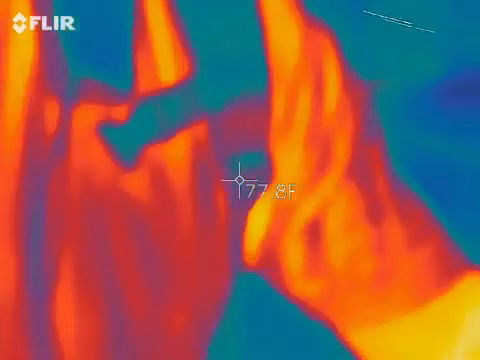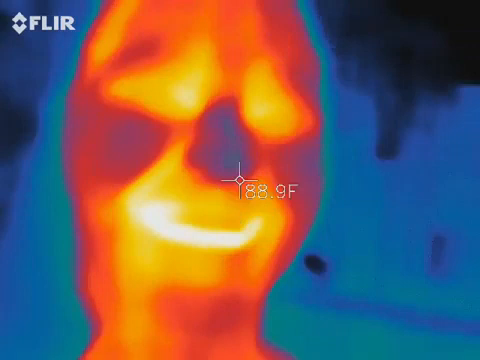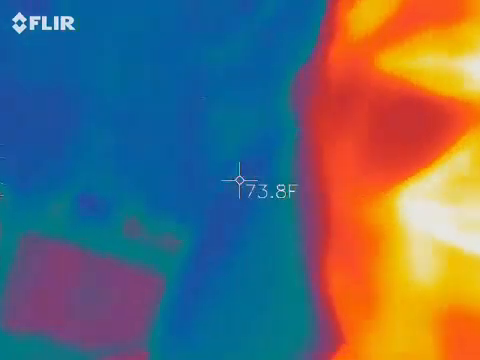Let me look at my face. Is it like a blue dot right here with my nose? No. I have a blue dot on my nose? Look, your nose is a blue dot. I'm like, what are you talking about? It's the coldest part of her body. Oh, you don't have a blue dot. She has cavities in there. Yeah, you can see this. Your nose isn't blue.